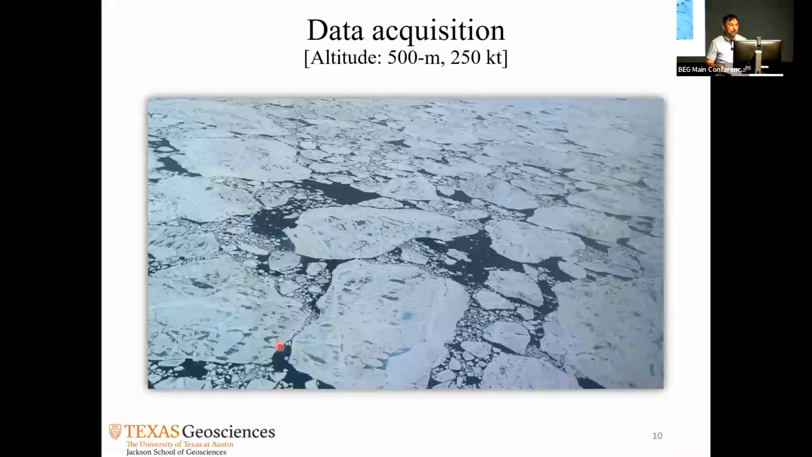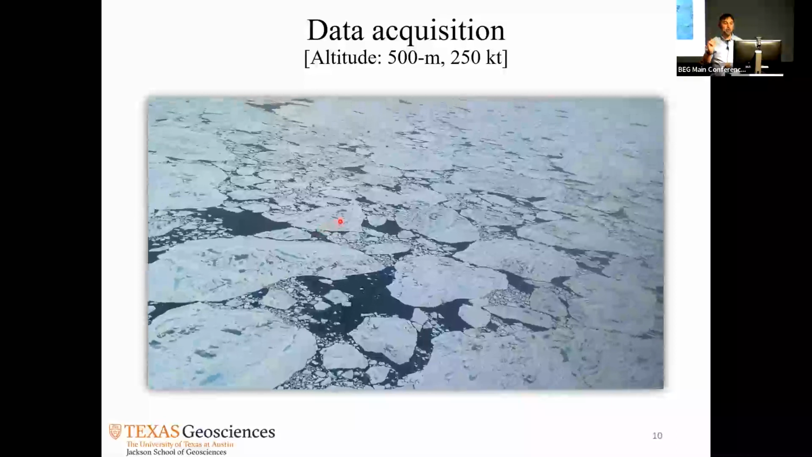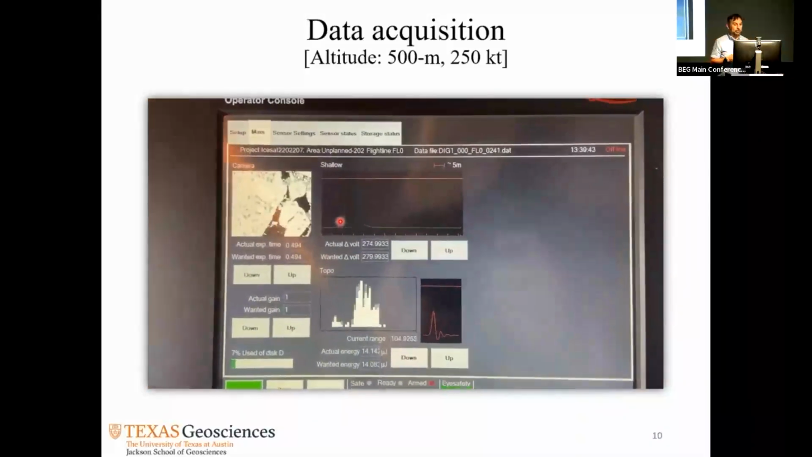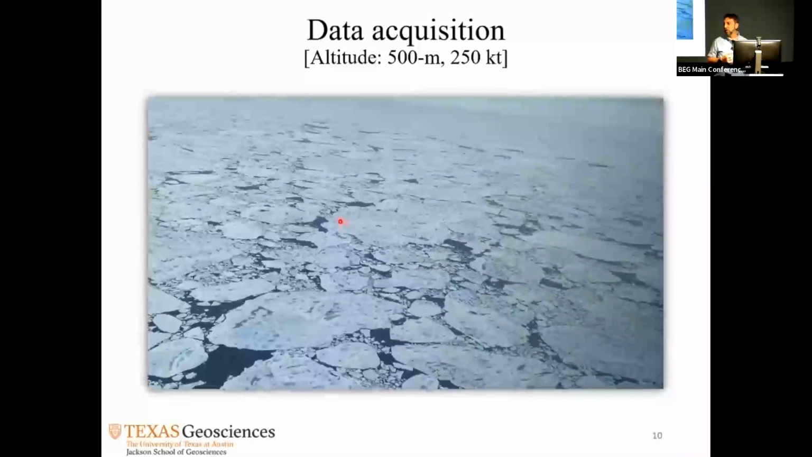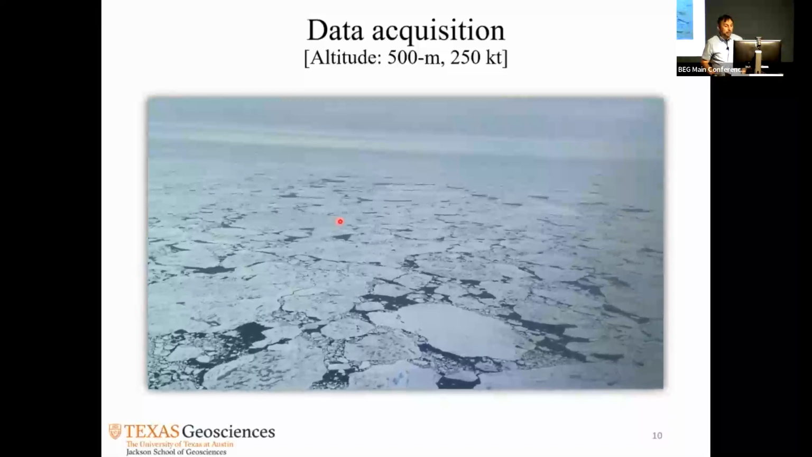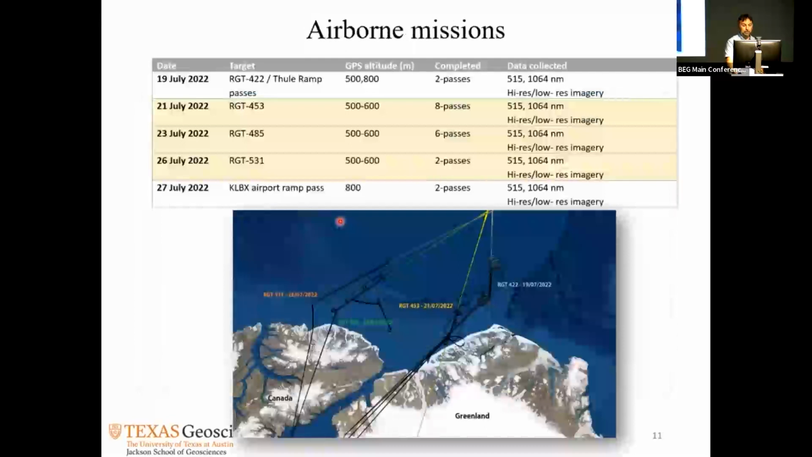Okay, so this is how it looks. This is what we're surveying. This is a video I will show you. So I'm basically flying it. And that's the environment that we're shooting. This is the sea ice in the summertime. Of course, it breaks. That's what we're shooting.